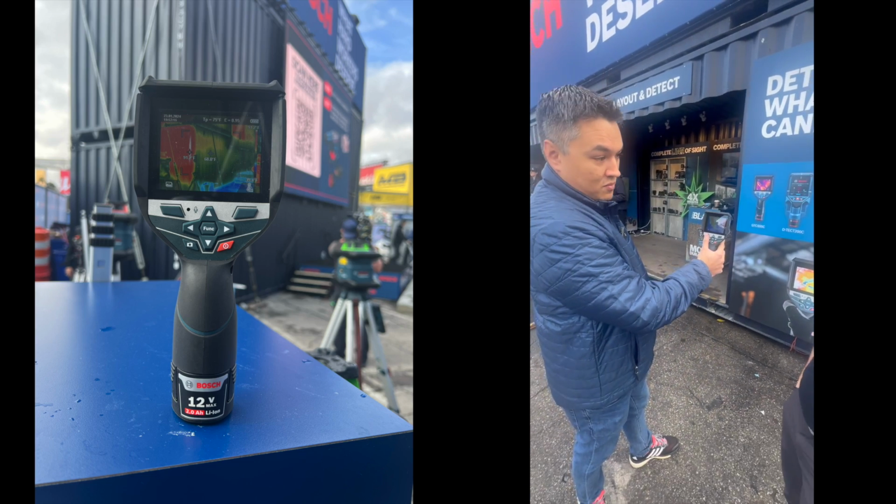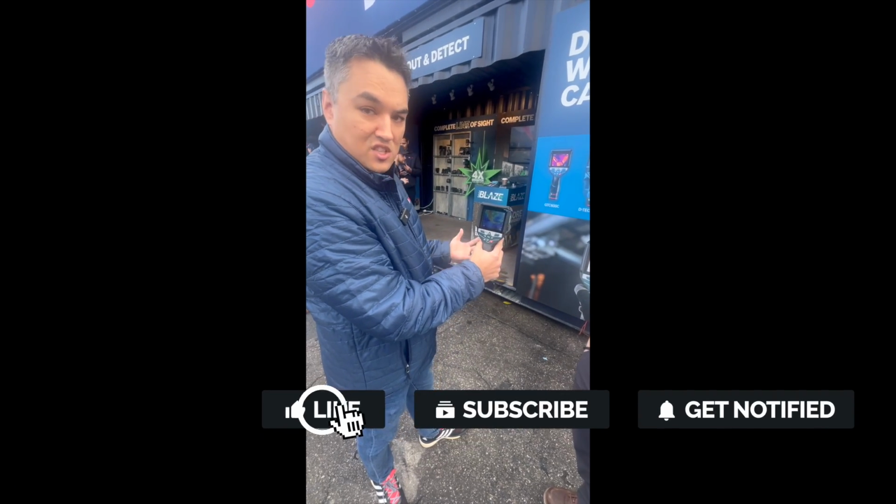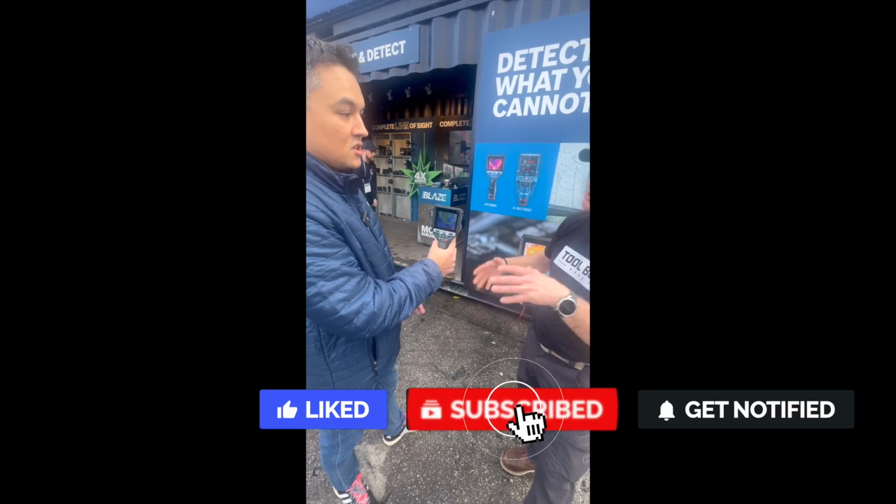That's awesome. What's a price point on something like this? This one's right around 1700. Again, it's launching in February. And a 12 volt comes as a kit in a protective box.